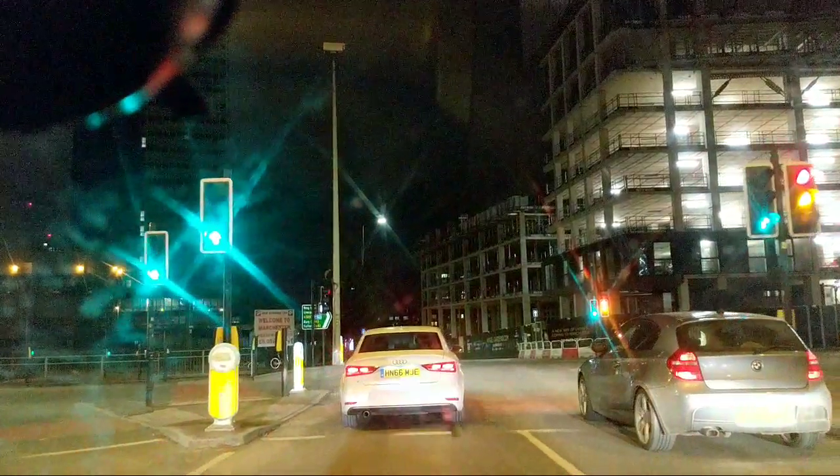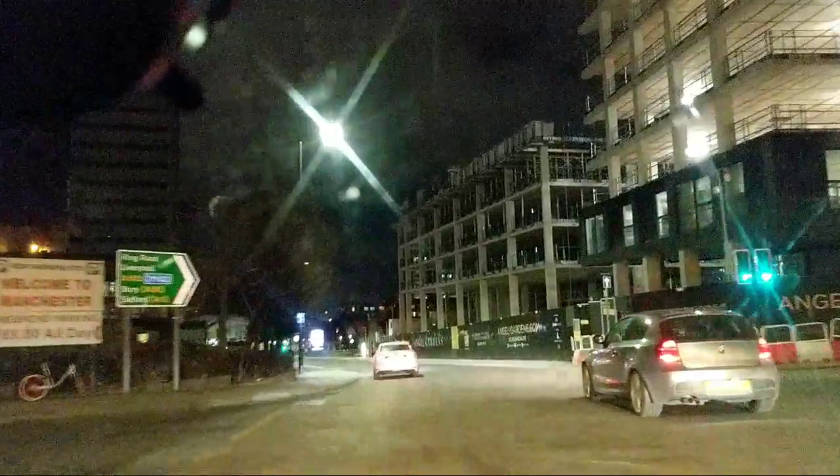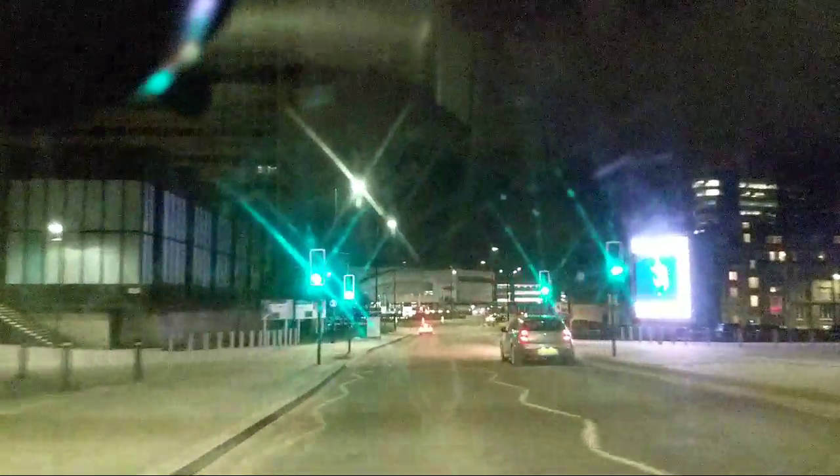So we head down now towards the MEN Arena, or the Manchester Arena, whatever it's called nowadays. Different sponsors. Always be the MEN Arena to me. Now you can't see the new Co-op building, but it is on my right, lit up in blue. Victoria Station directly ahead.